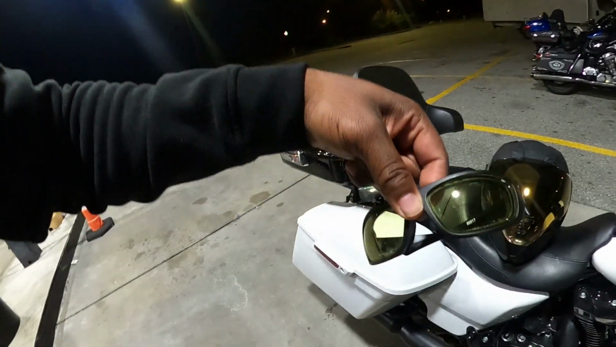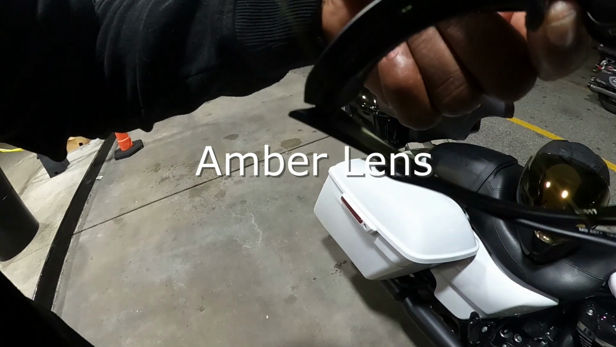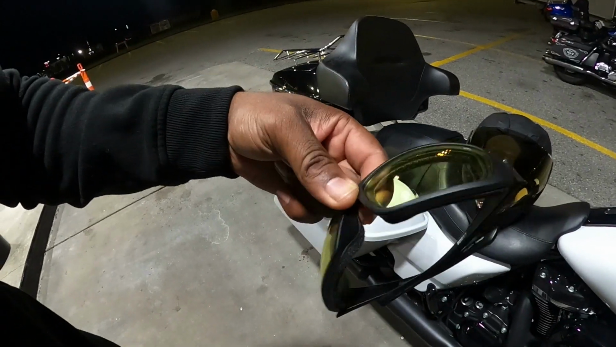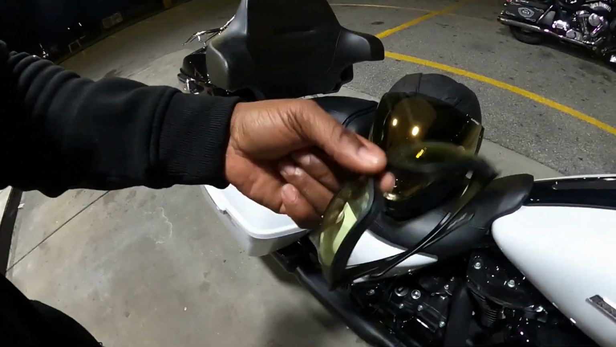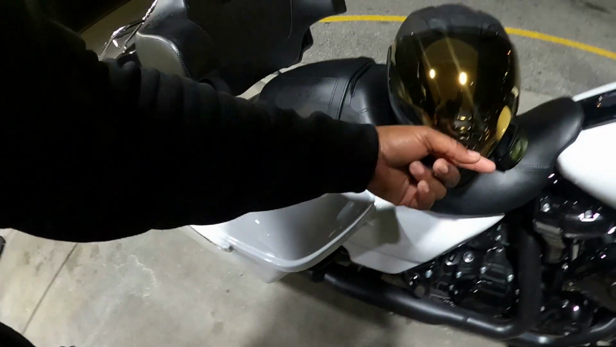So Full Metal said, man, why don't you just put your shades on? I don't know what these are exactly, but they're like clear visors or something like that, and they don't fog. He's like, why don't you put them on? I was like, man, that's a good idea. So I put those on and I left the visor up.